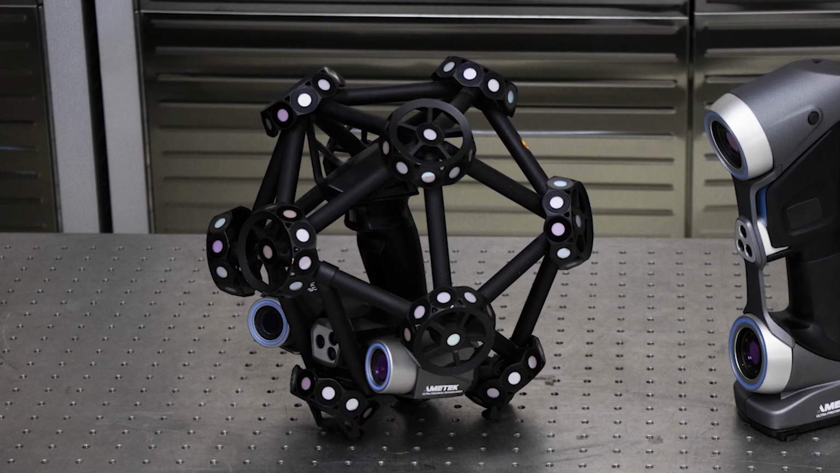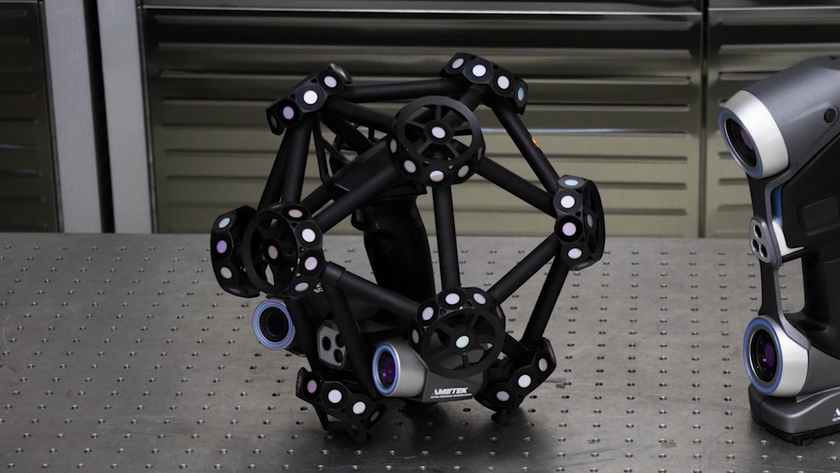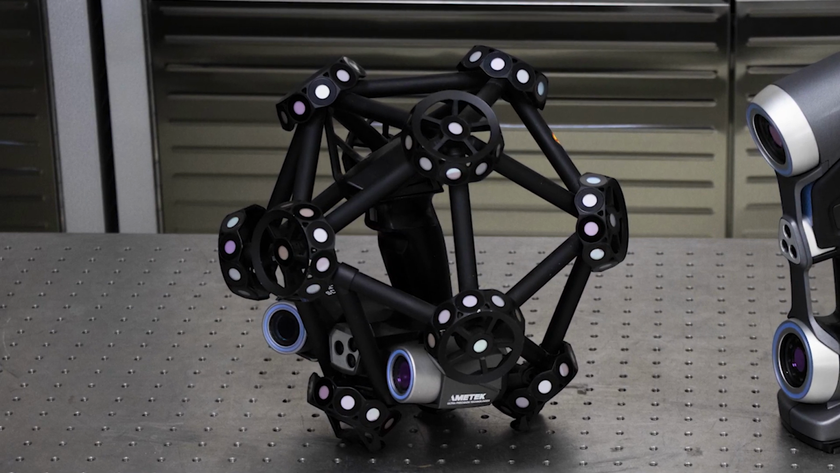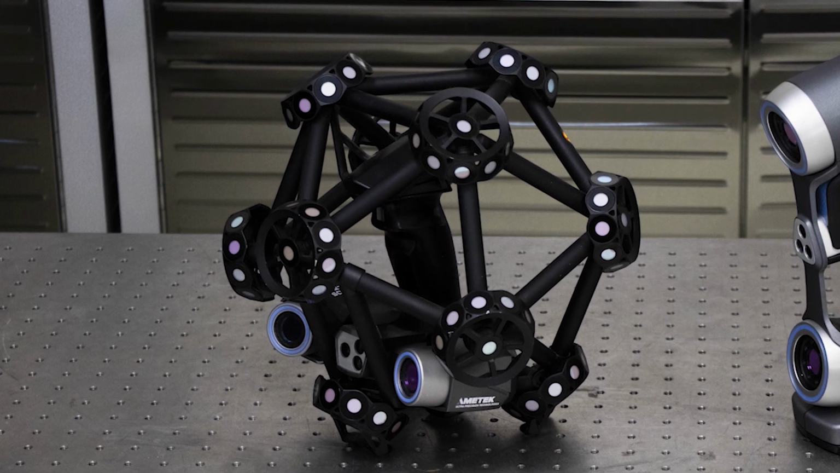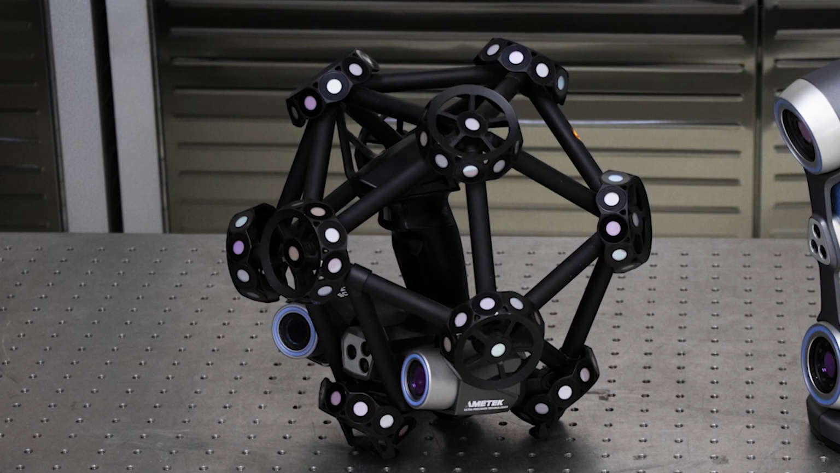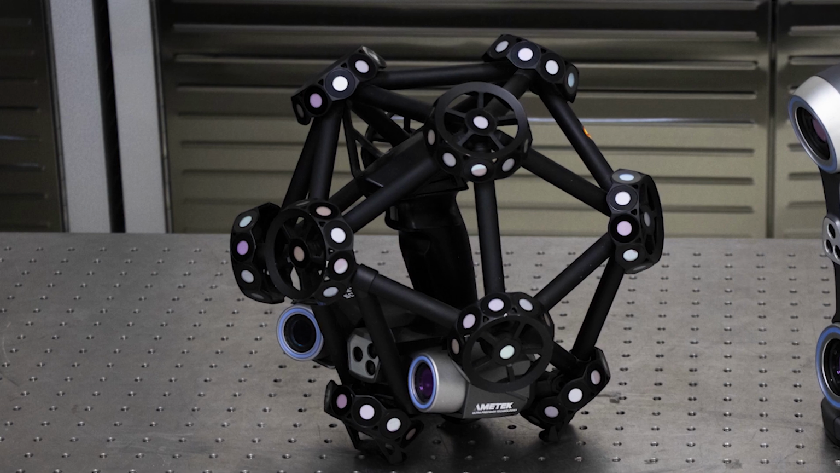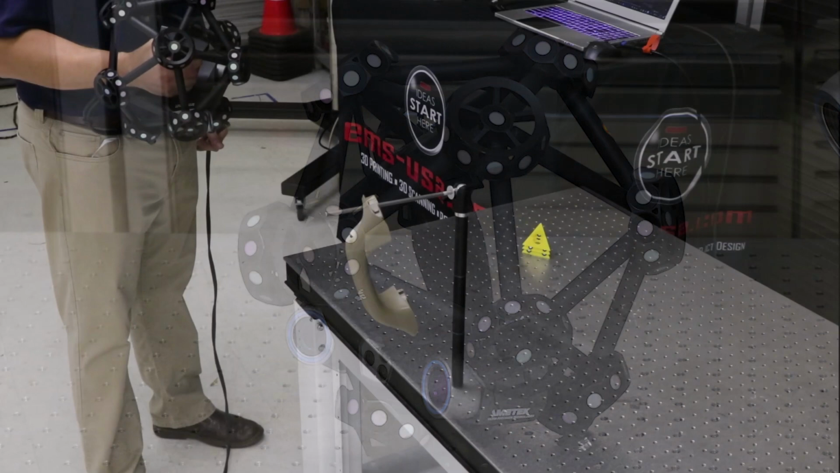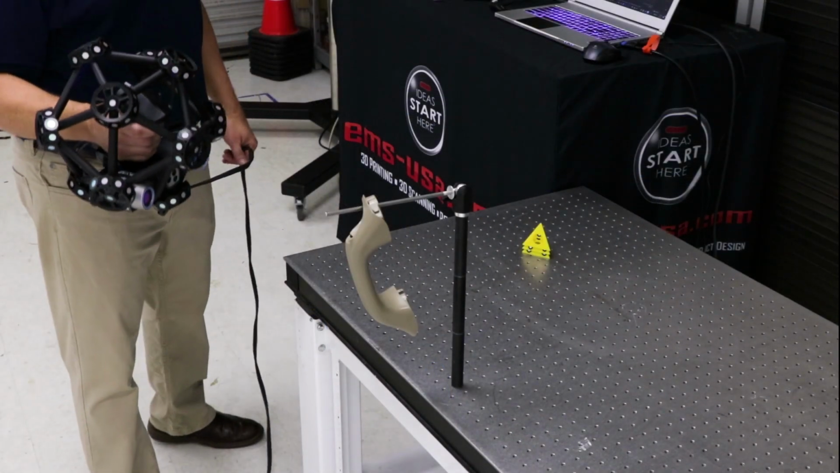Now we have some other very detailed demonstrations that go into each of these products, and I encourage you to watch those to really get into all the features of each one. But what we thought we'd do here is just show the setup and the actual scanning using these two different technologies. Okay, the first part we're going to do is a grab handle.